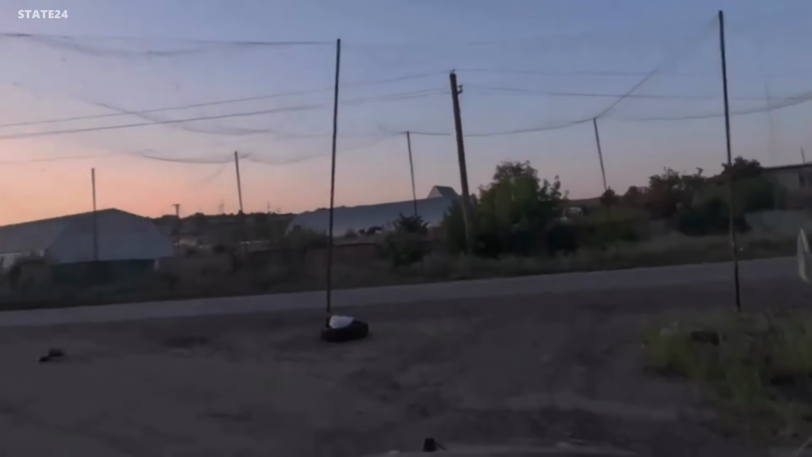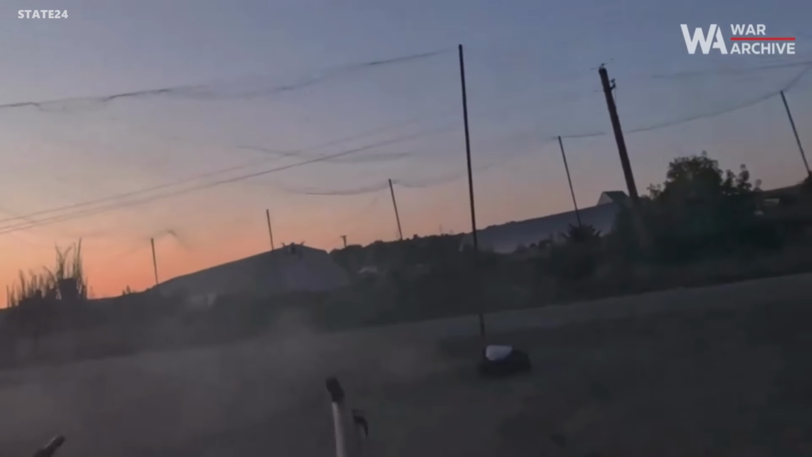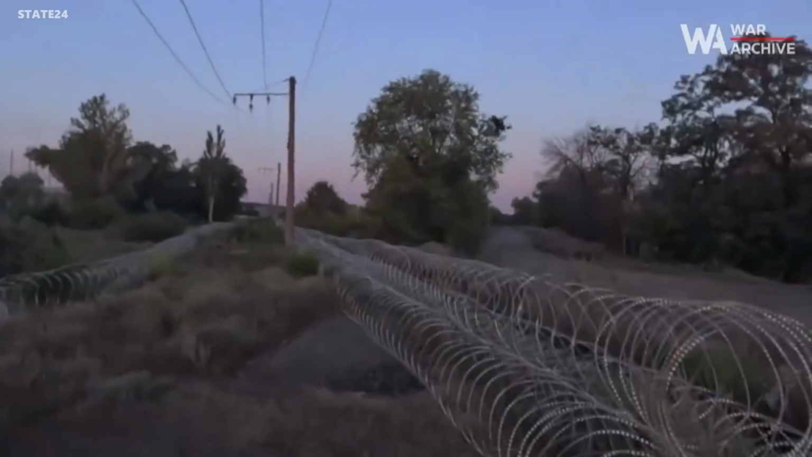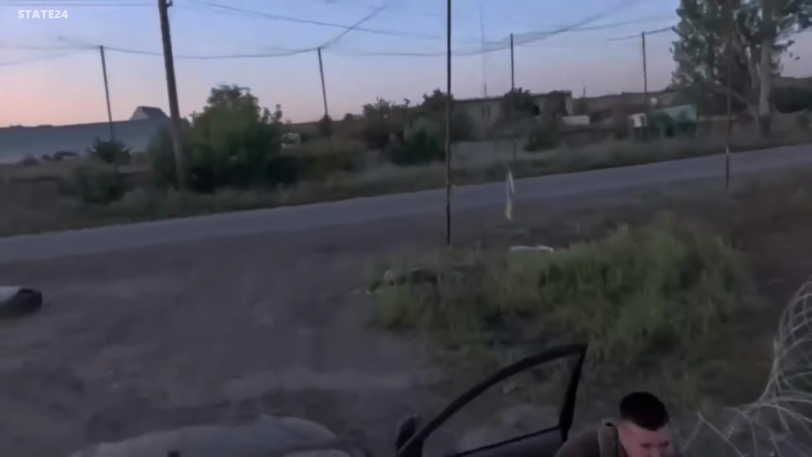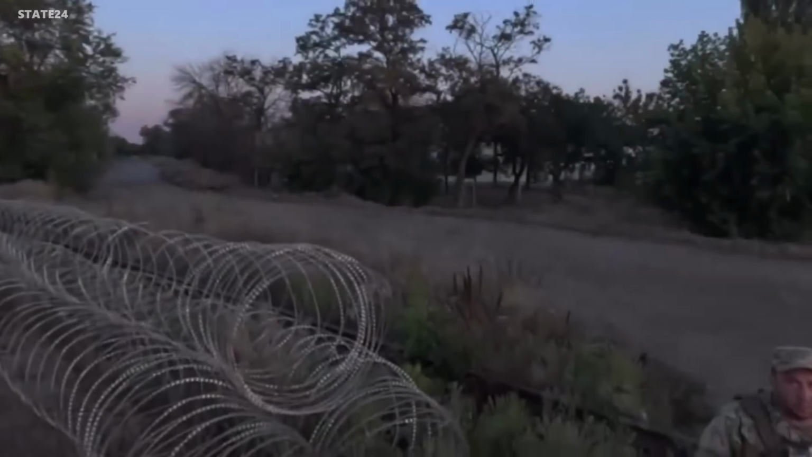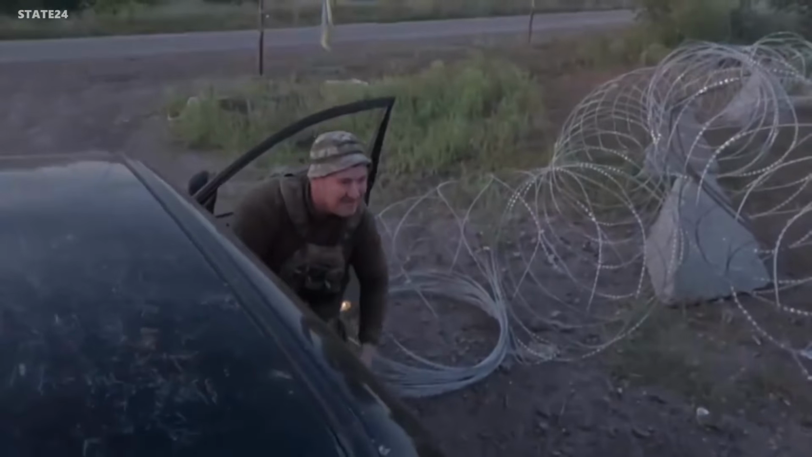Ukrainian soldiers driving along a road, an ambush drone sitting right in the path. They open fire on it immediately. The drone lifts off, veers off course, and goes down. One of the stranger outcomes on this front.